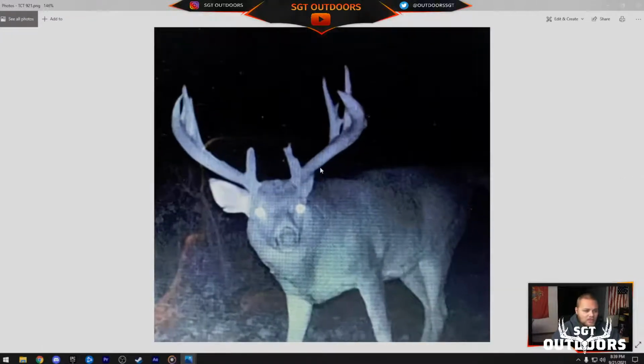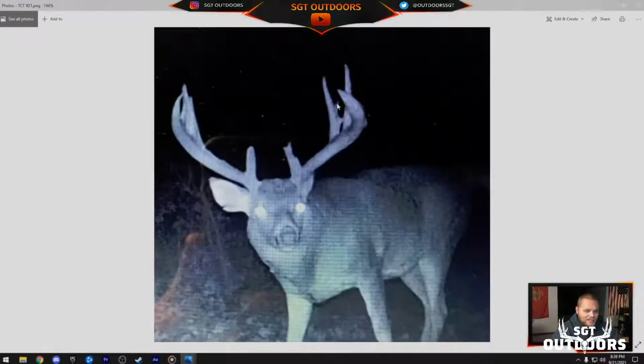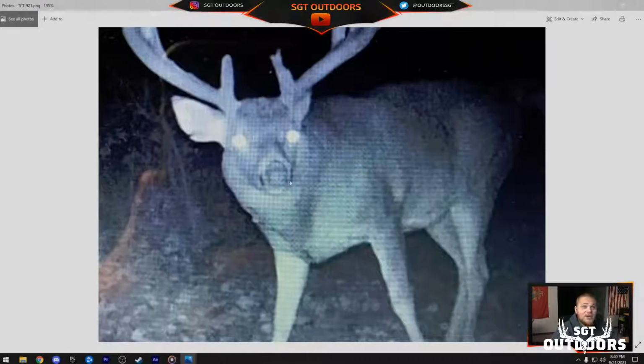Holy crap, what is that? Jesus. Got a baseball bat for an antler. What's going on here? I hope you get after him. I hope you get this buck on the ground, because Jesus. That thing is a beast. Look at it. It has no neck.